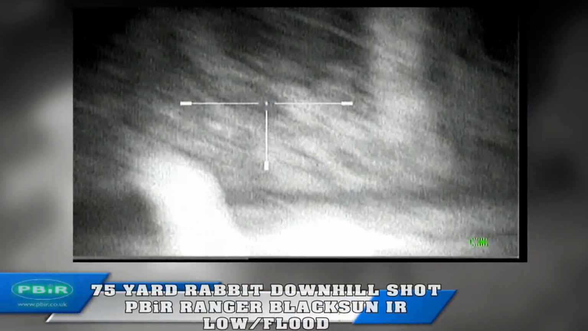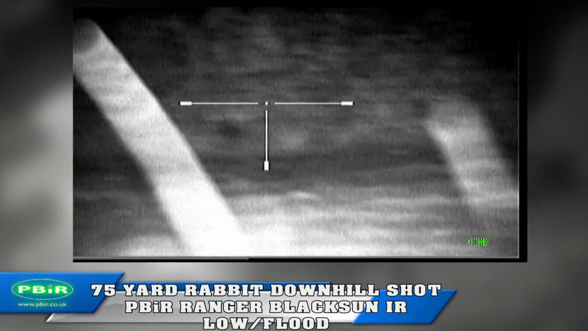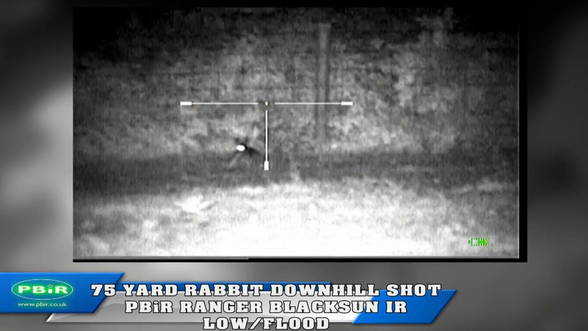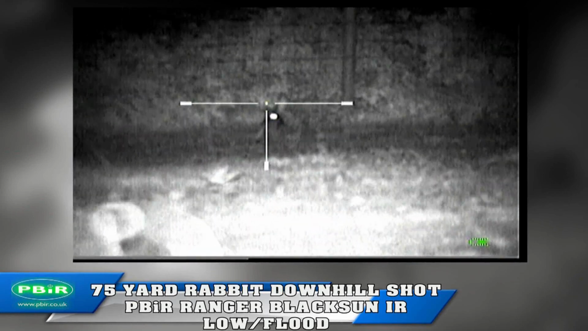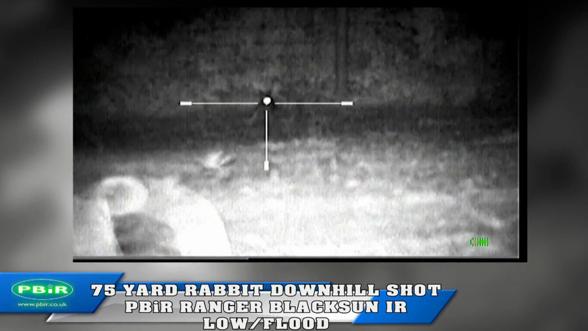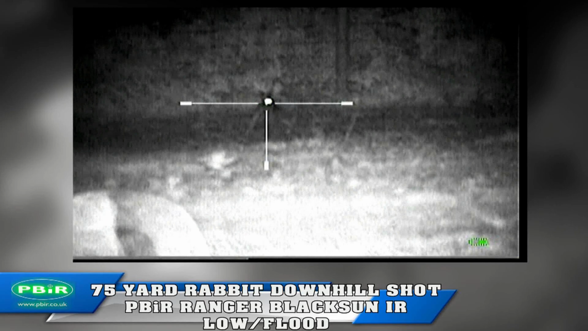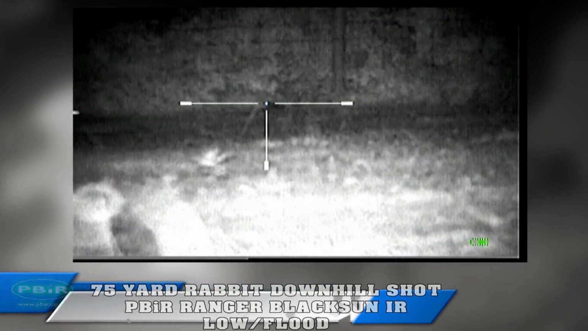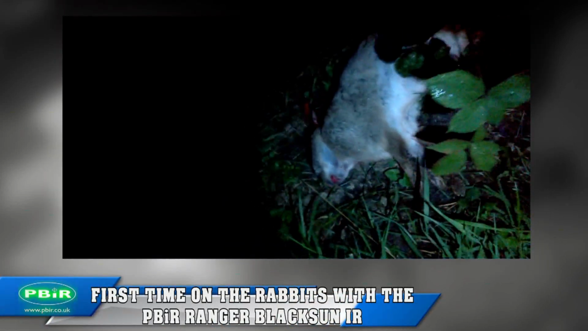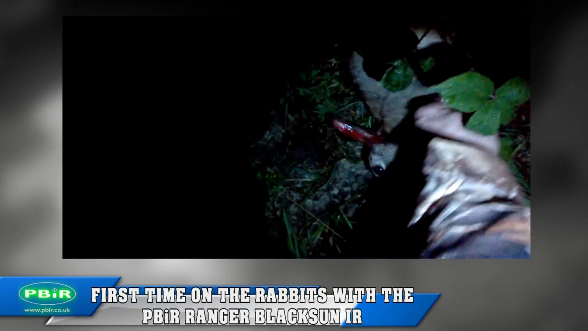A final rabbit, a nice downhill shot, 75 yards, a PBIR Ranger Blacksun on low power flood beam. So very impressed with the Ranger so far. And remember, this is the Ranger with the Blacksun pill fitted. No great distances so far. Easy peasy for the Ranger, basically. We're getting a nice clear image in my Photon.